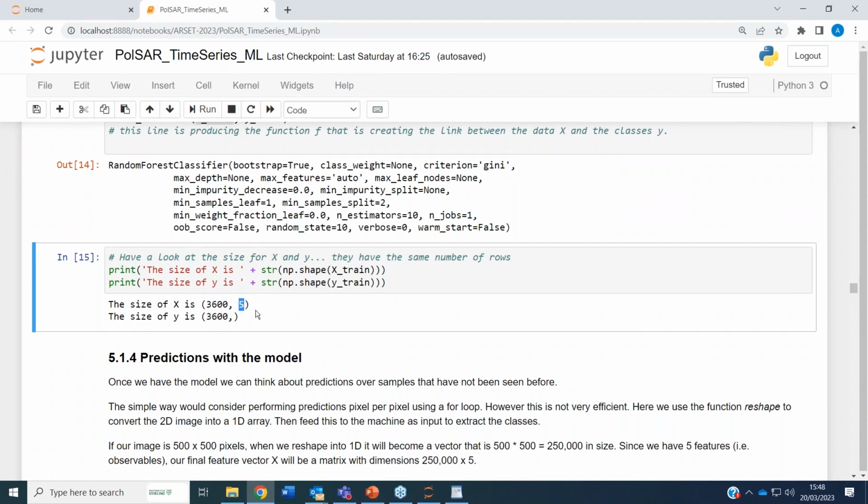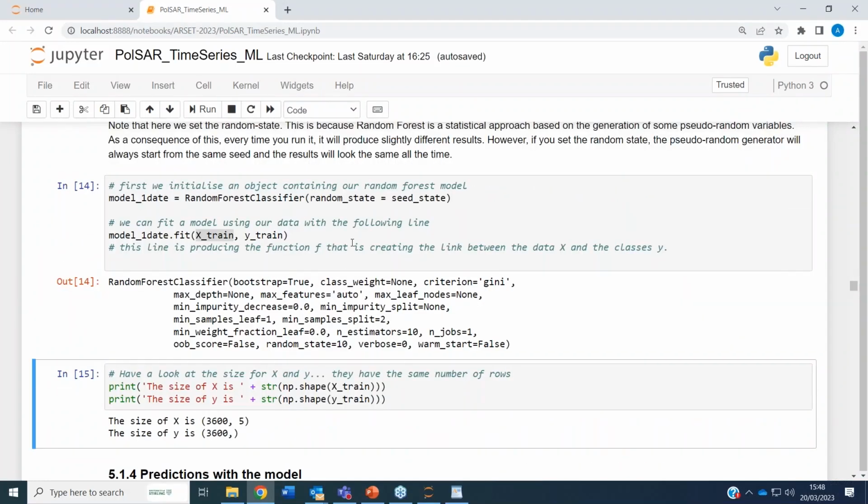The second is the horizontal, so the columns. So we have 3,600 samples for 5 features, for 5 polarimetric observables, while y is 3,600. The numbers of rows of these two match, and so we have no issue here. We didn't have any problems.